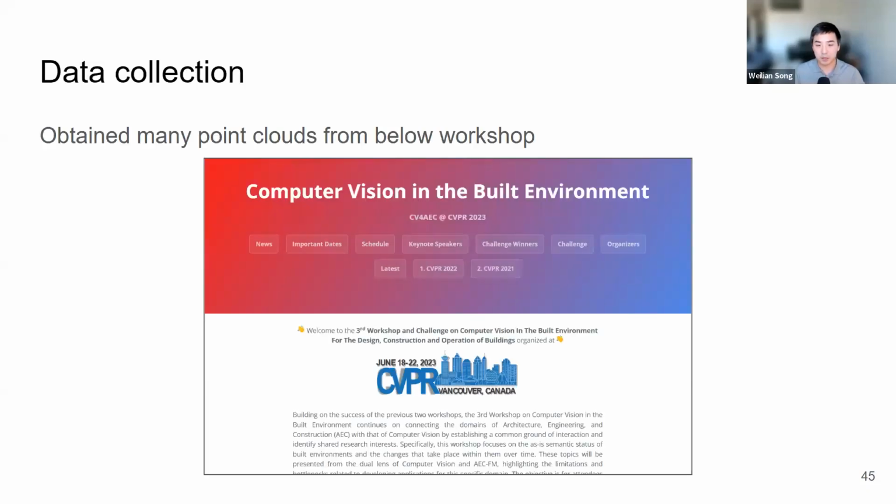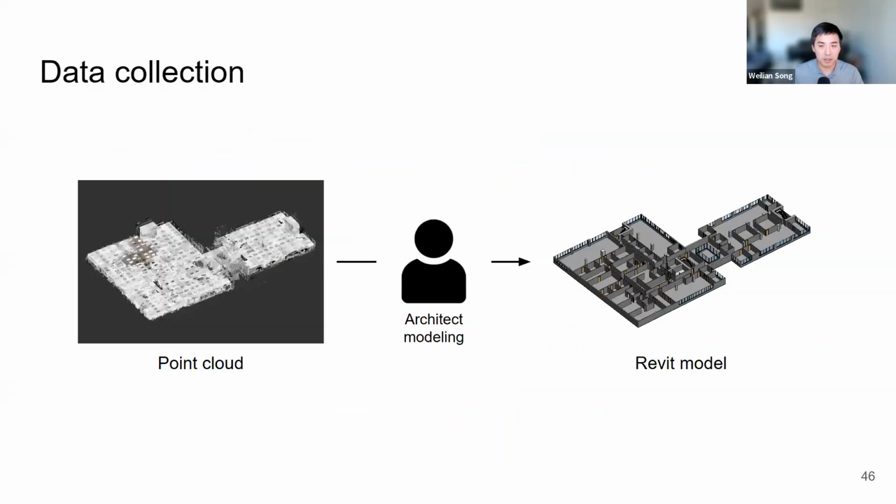So for data, for Scan-to-BIM in general, we do need point clouds of lots of buildings. So we borrowed many of them from the Below workshop, which is a CVPR workshop that has been hosted for 2-3 years now, CV for AEC. And we hired many architects through the freelancing platform called Upwork to obtain ground truth BIM models given point clouds.